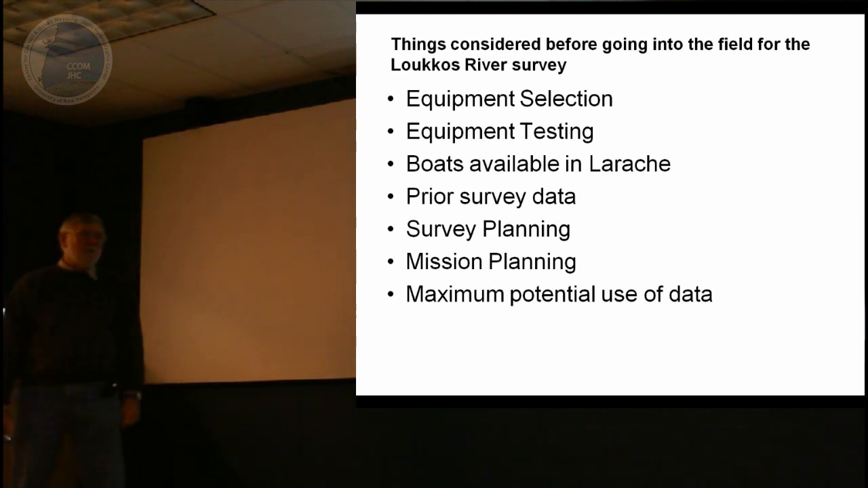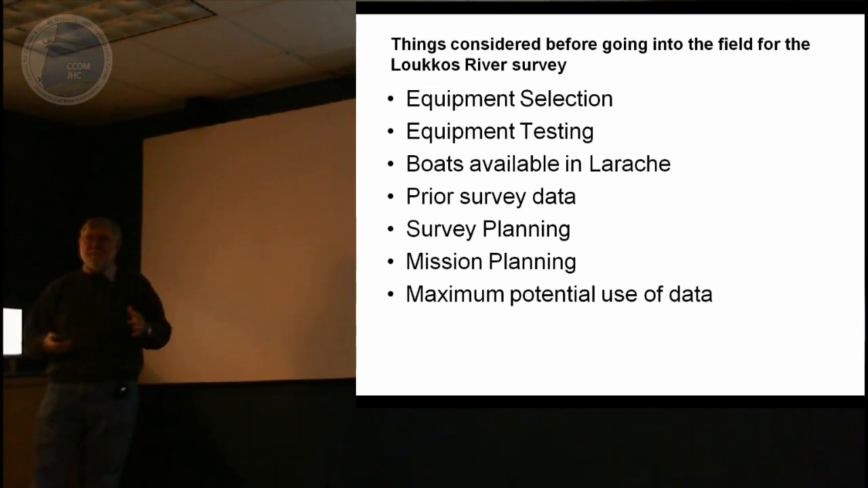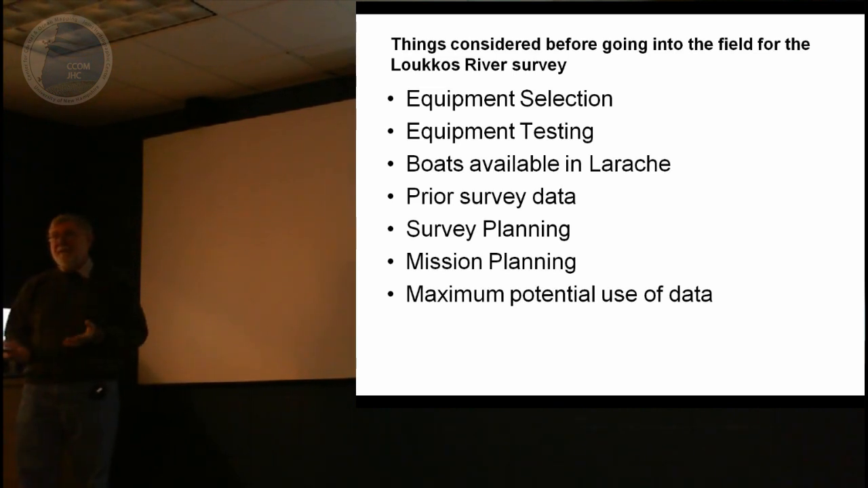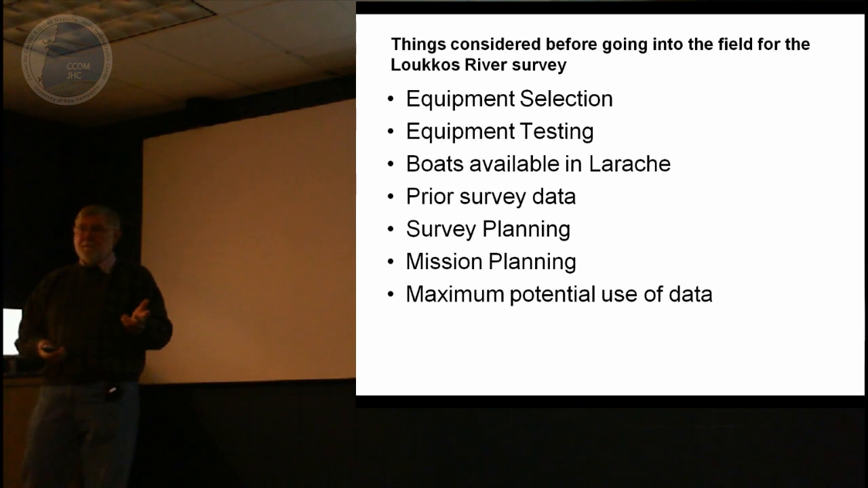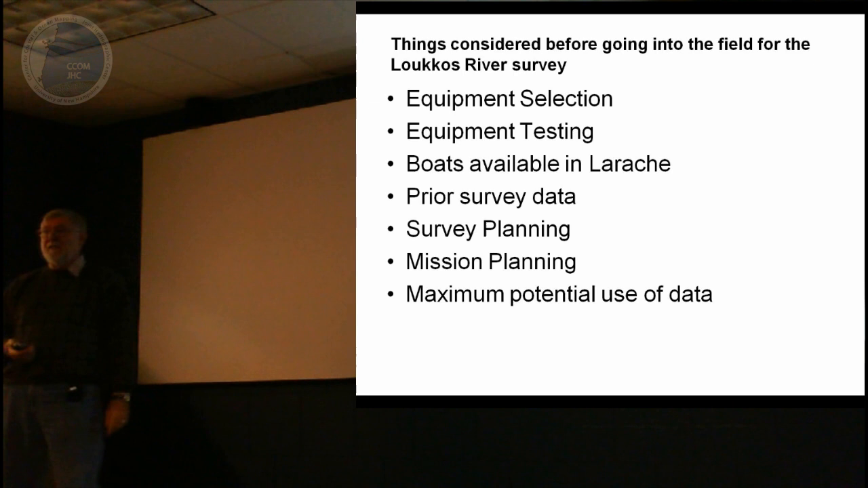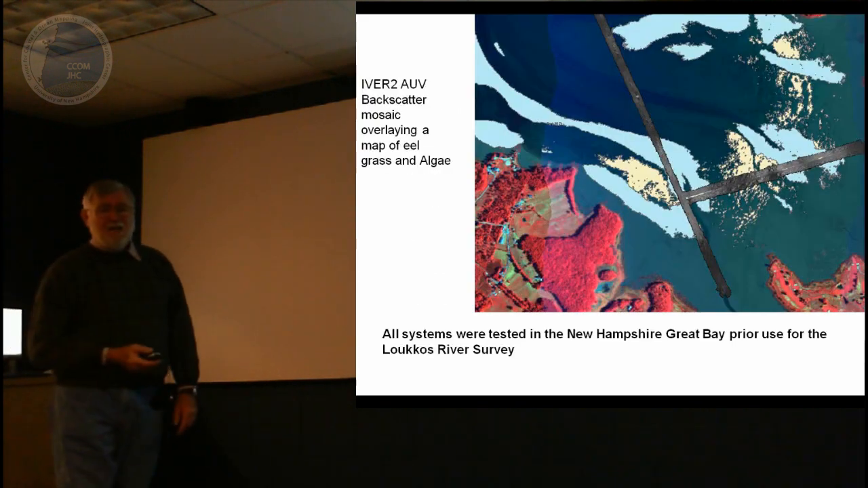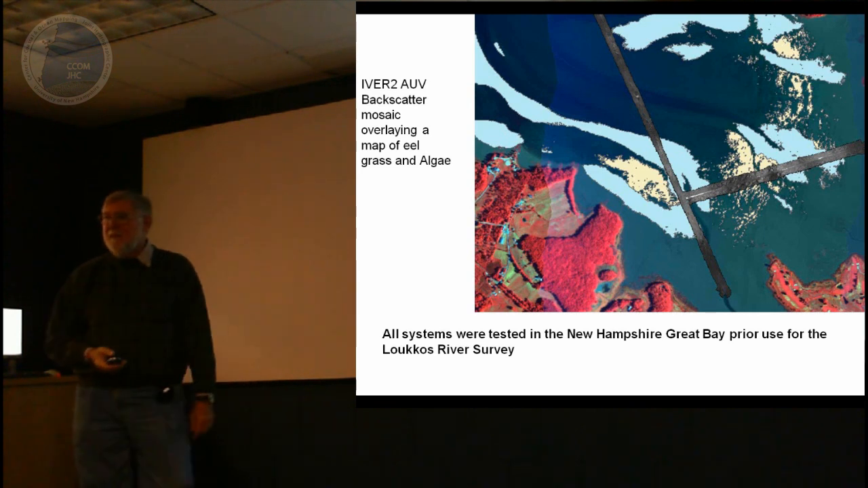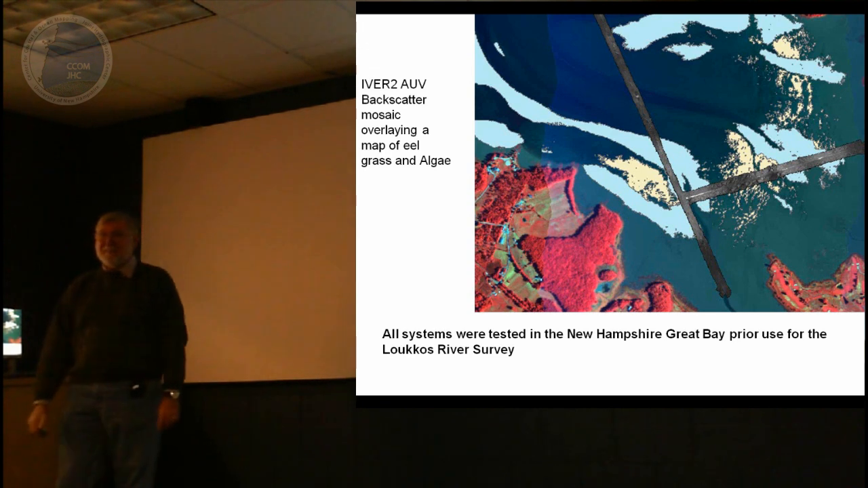developed a scheme to have the maximum potential use of the data, because this river has not been surveyed ever systematically. And so that means that everything you find is something new that somebody may have inferred, but here it's not an inference. You're getting actual data to be able to substantiate it. So truly in the sense of OCS's policy of survey once and use many times, we were doing that. We were doing that in spades, okay, in this case.